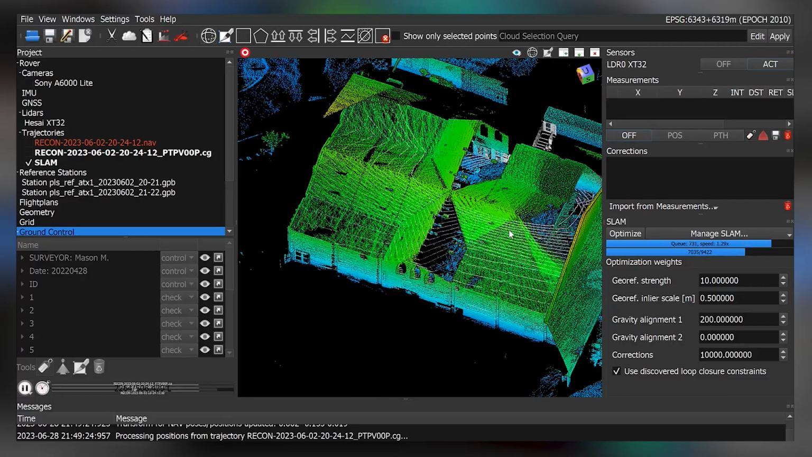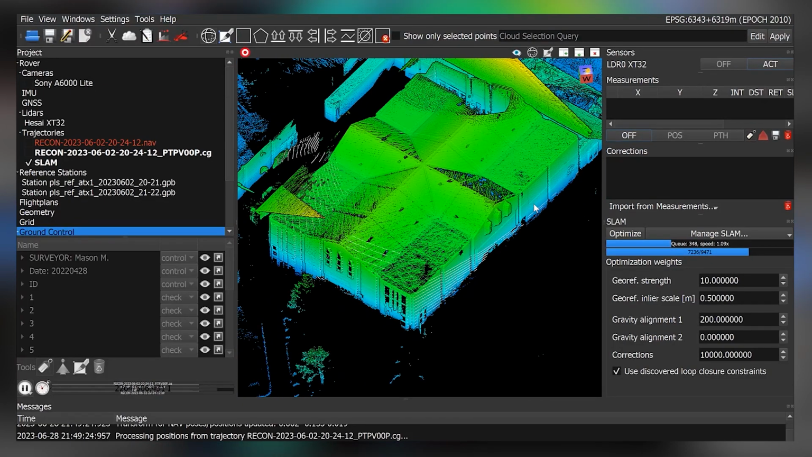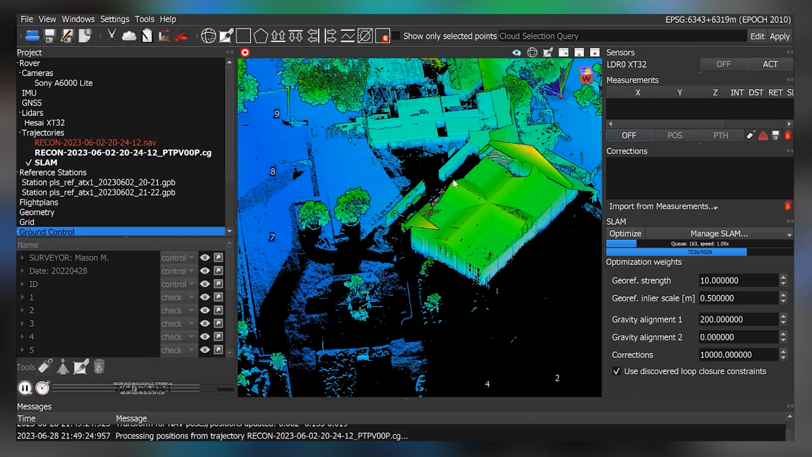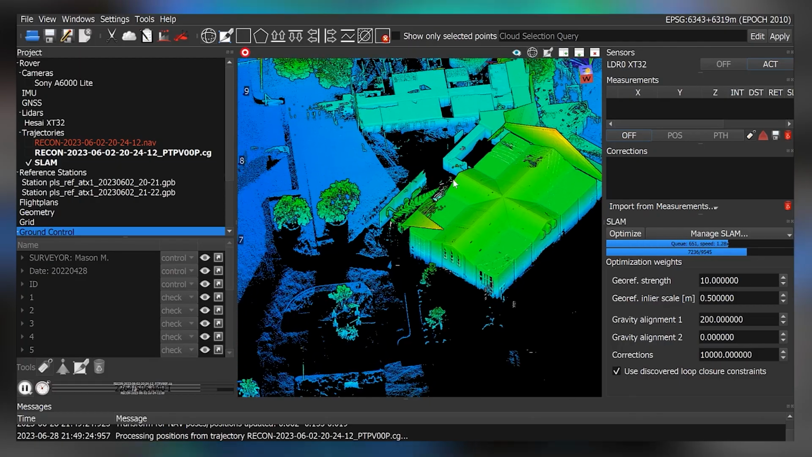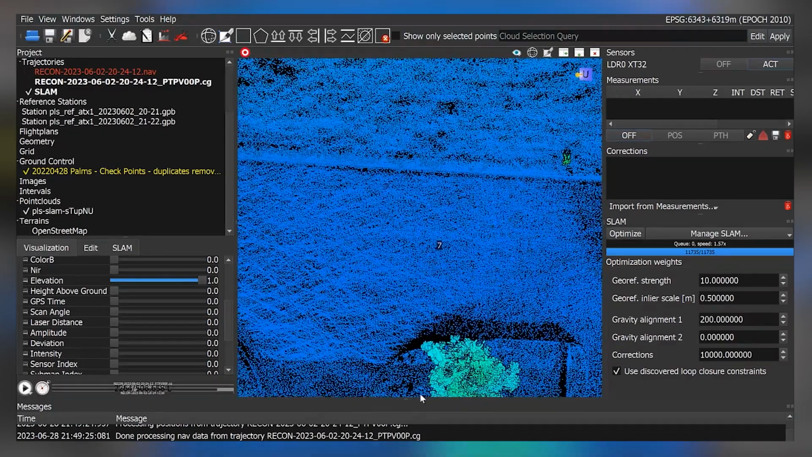Because you can actually see SLAM process and not just the finished result, you can learn how to improve your efficiency and accuracy. Also, you can start and stop processing at any time or merge with another SLAM run for better coverage. That's why I think you want to process most SLAM datasets interactively.